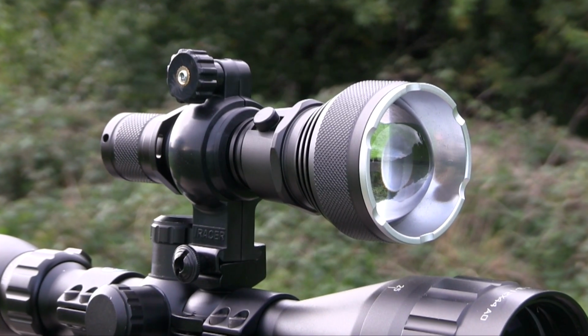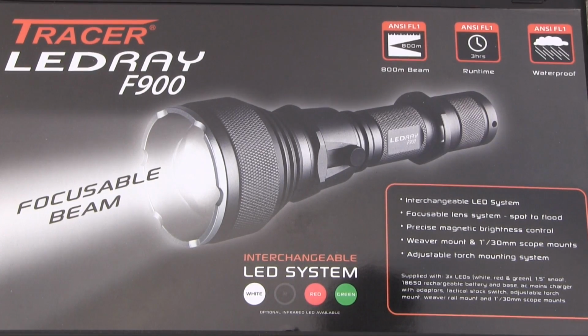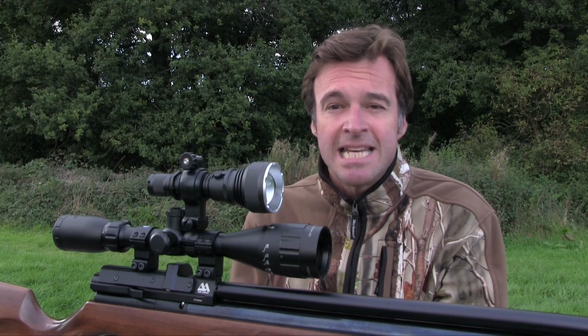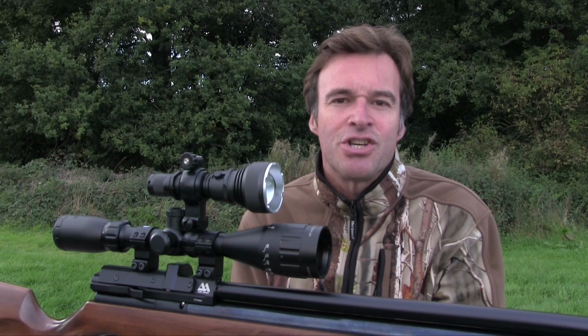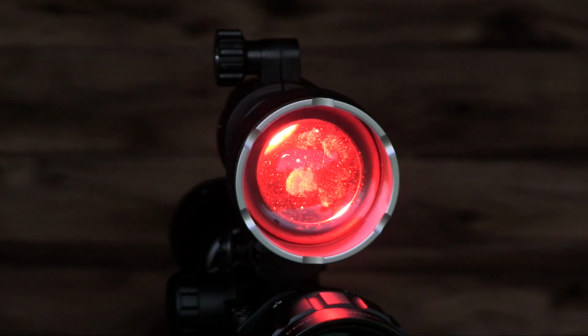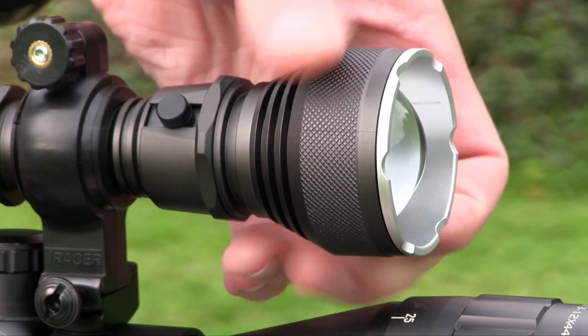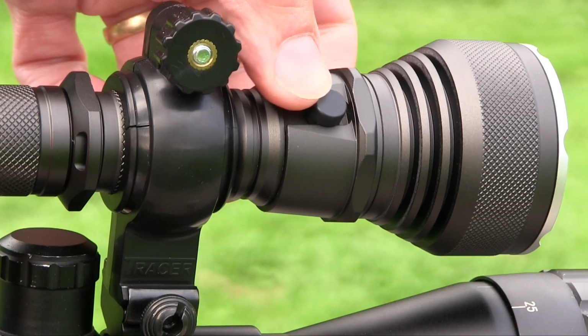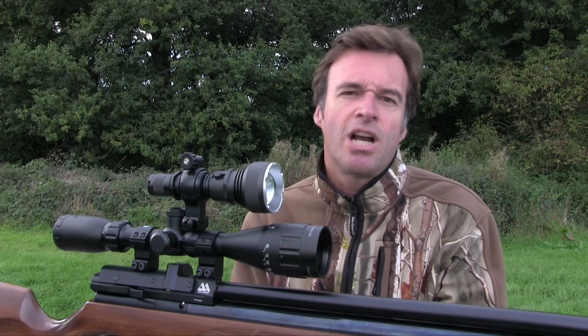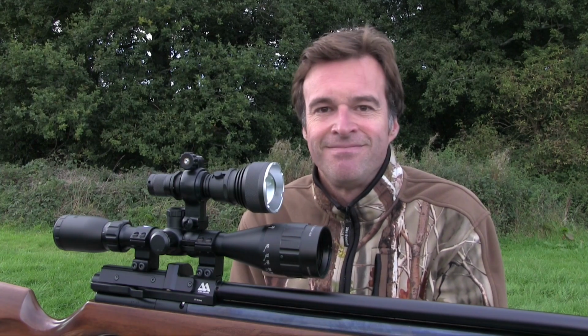The Tracer LEDRay F900 multi-LED lamping kit is a seriously impressive package. It's very well constructed and boasts some really handy features. The ability to switch between colours without compromising performance should really appeal to hunters, and the combination of adjustable beam size and power means it should do just about everything from long-range spotting to close-range ratting, picking up and reloading. It's a brilliant kit that should serve airgun hunters very well during their after-dark forays.